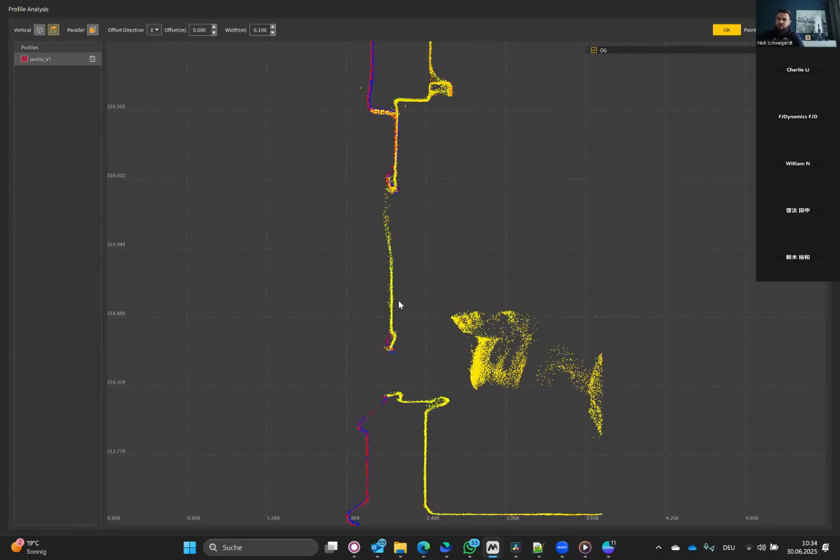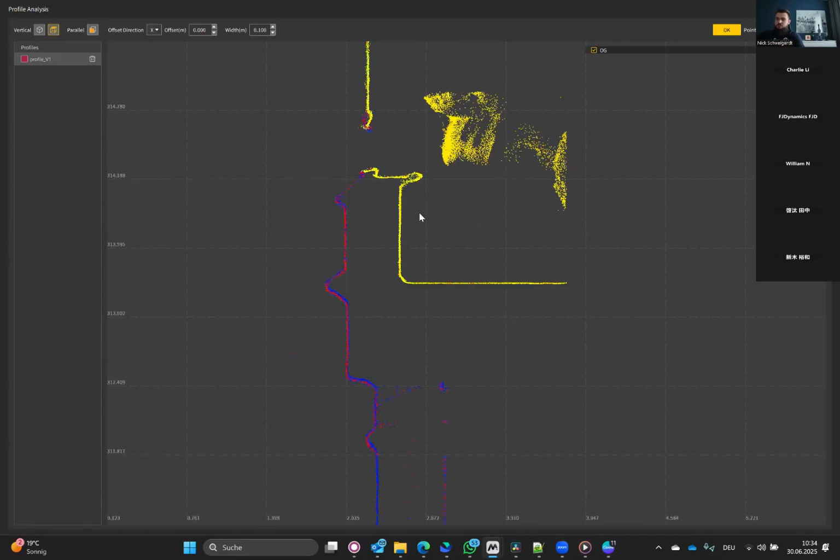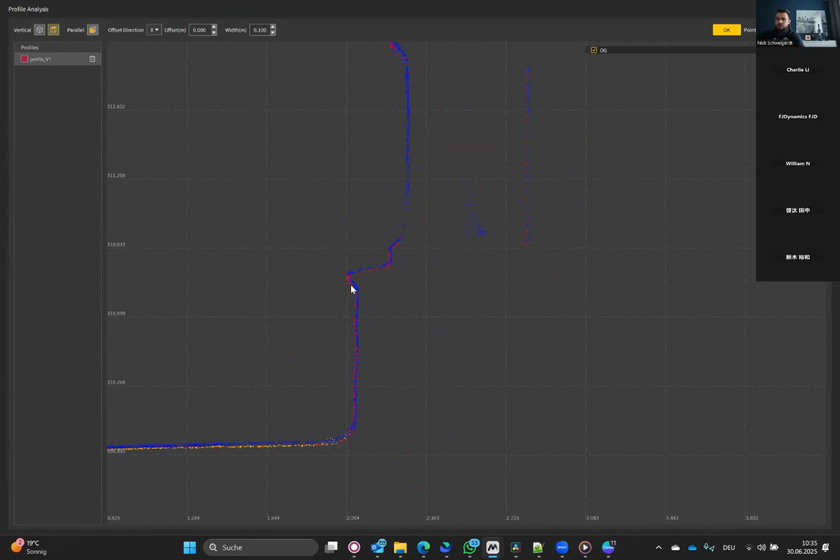It's the most you can get out of the SLAM scanner. And here you have a little drift, but it's not worth mentioning because we are eliminating the outside points from the inside.